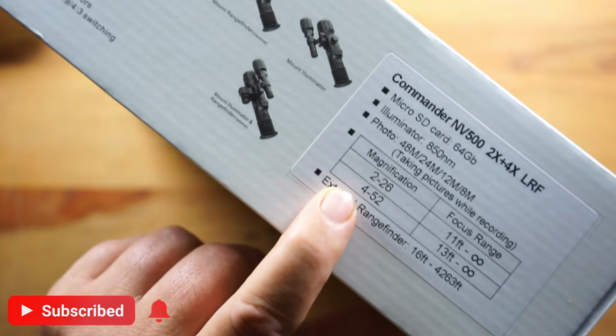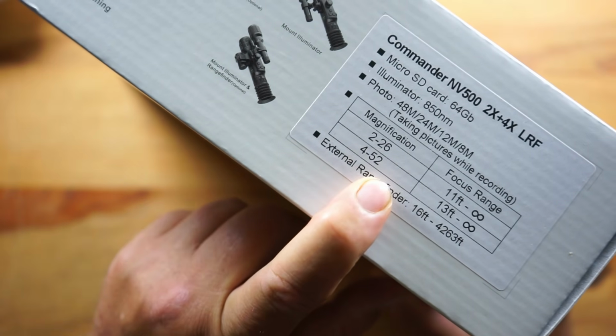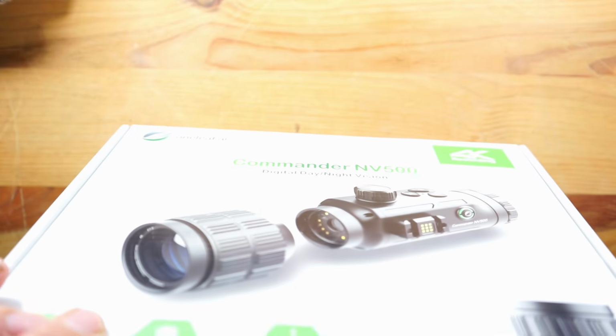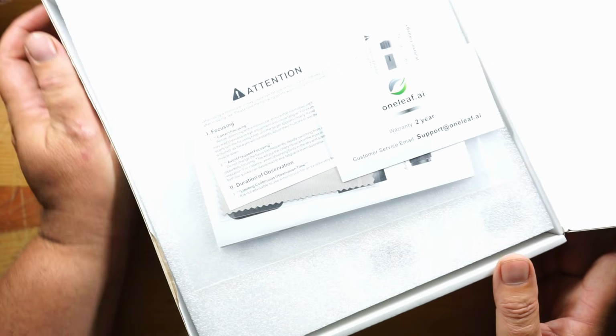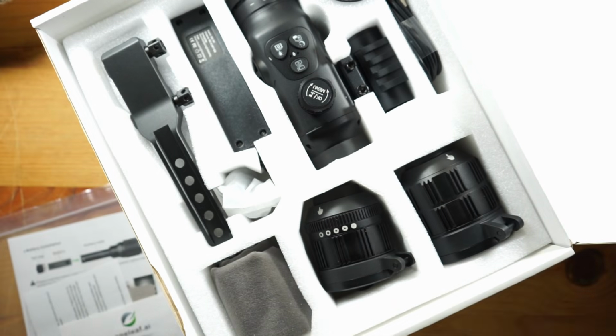This one came with magnification 2 to 26 and 4 to 52. So, see what you get in the box. It's, again, well packaged from Oneleaf. Really good box. Not that that makes any difference to the product. Might not be zoomed out enough here. 2-year warranty, instructions. Always good to read the instructions.